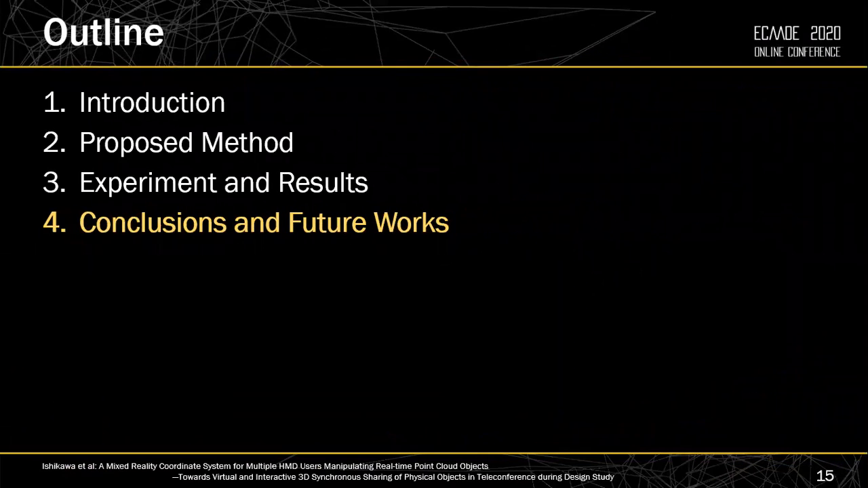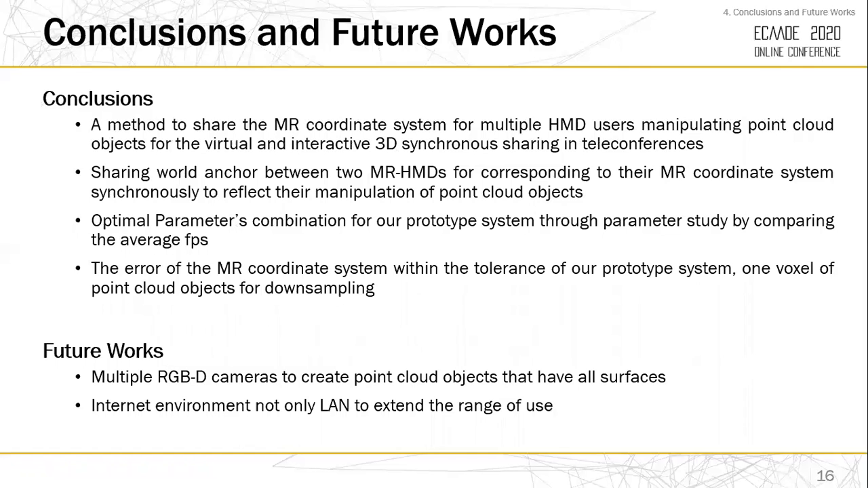Conclusions and future works. We presented a method to share the MR coordinate system for multiple head-mount display users manipulating point cloud objects for virtual and interactive 3D synchronous sharing in teleconferences, and sharing the world anchor between two MR head-mount displays for corresponding to their MR coordinate system synchronously to reflect the manipulation of point cloud objects.